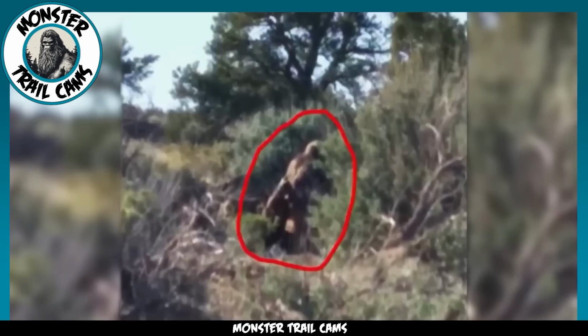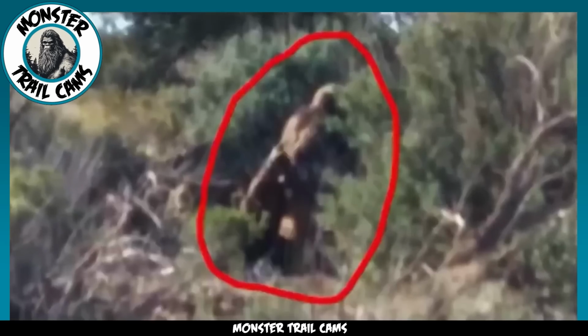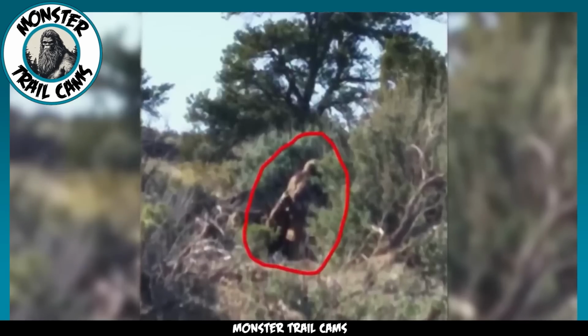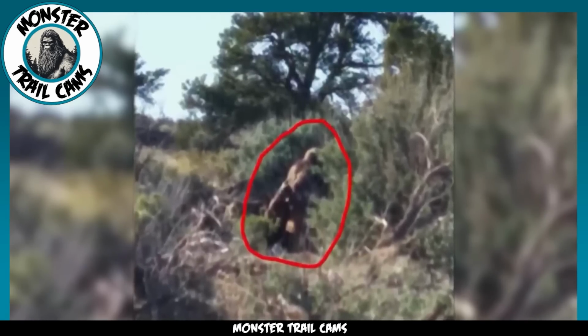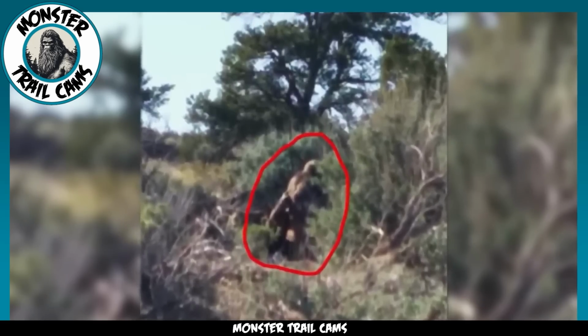a conclusive analysis. One of the most striking aspects of this image is the creature's stature in relation to the surrounding flora. The vegetation provides a natural scale, and it becomes evident that the height of the creature is not consistent with the typical reports of Sasquatch, which are often described as towering figures. This observation leads us down a different path of inquiry.